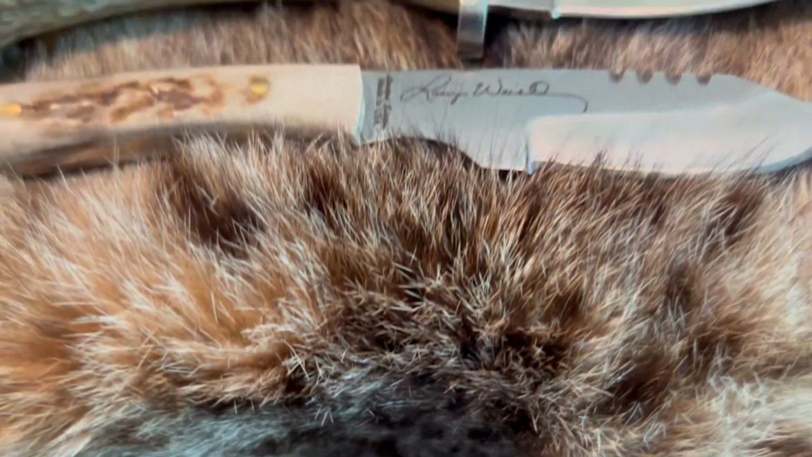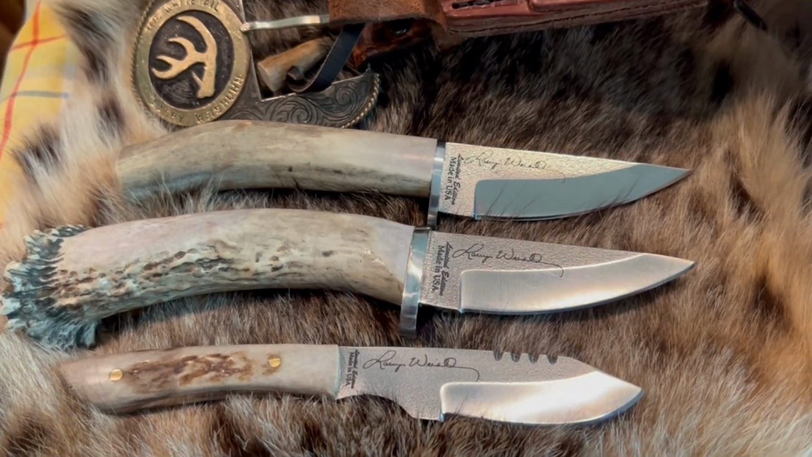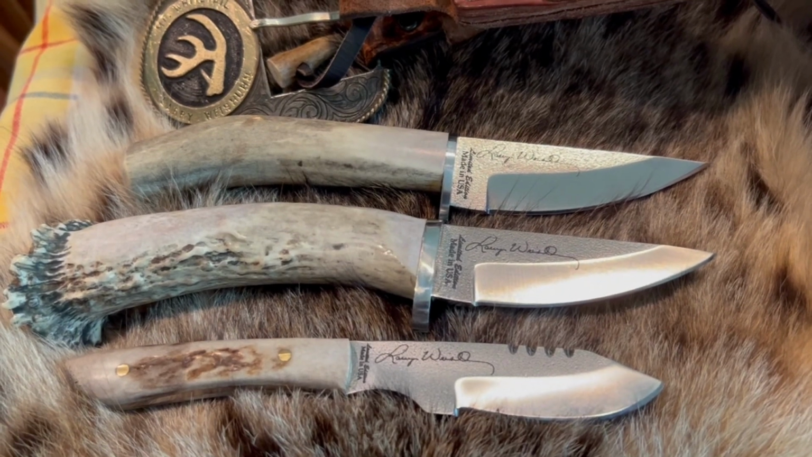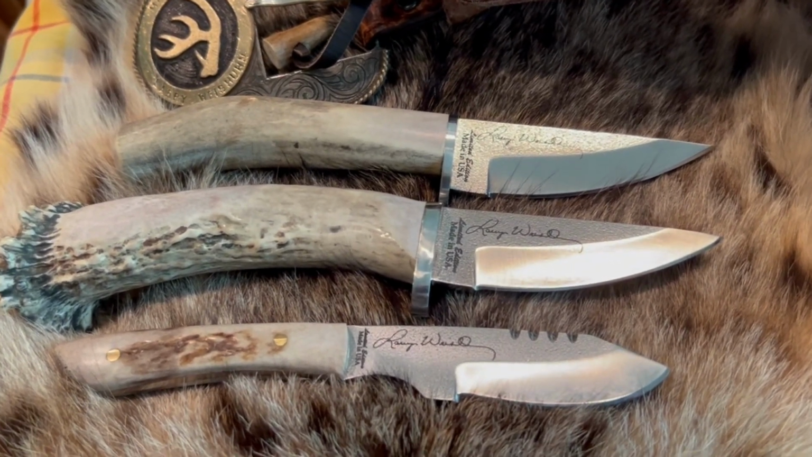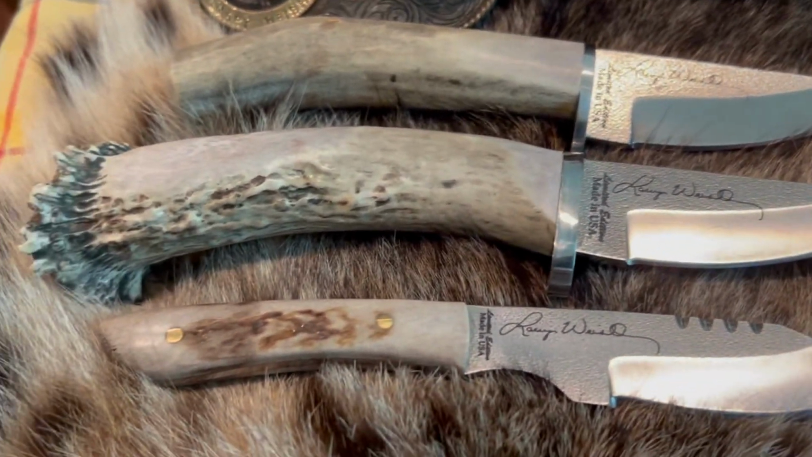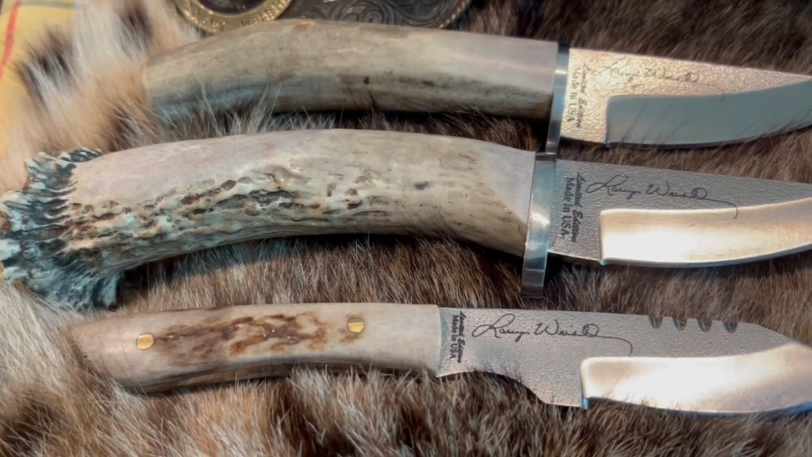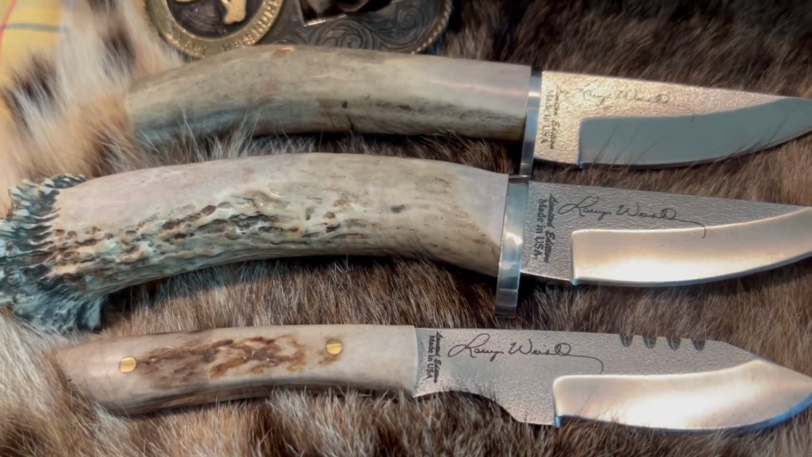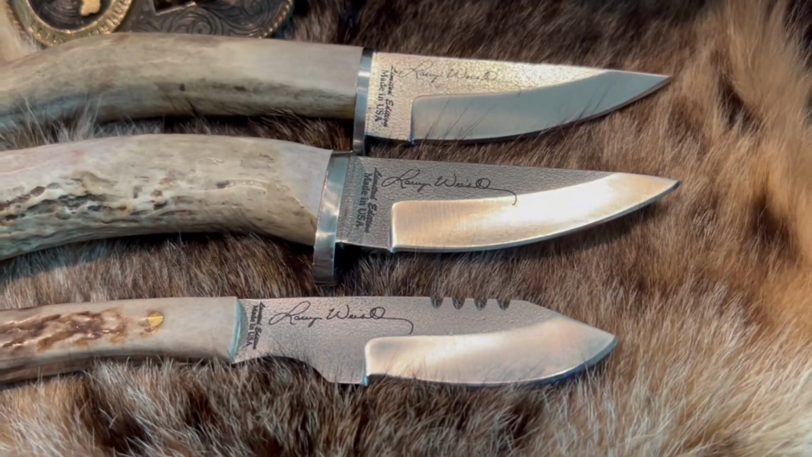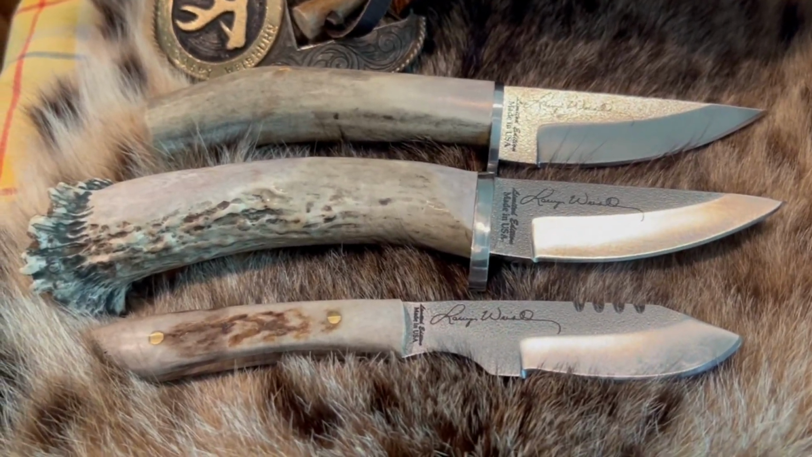I've spent a lifetime around hunting knives, and after using everybody else's, I finally decided to design my own. These are made for me by Silver Stag, made totally in the USA, handcrafted, D2 steel. Each one of them bears my signature, and each one of them comes complete with a different looking handle, if you will, or scales made from whitetail, mule deer, and elk. These knives are hardened to a Rockwell hardness of 62. They keep a really good edge, and they can be sharpened relatively easily as well too.